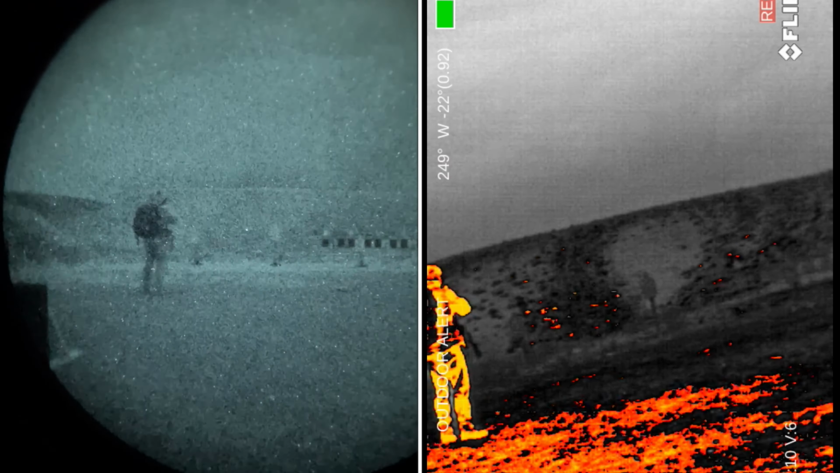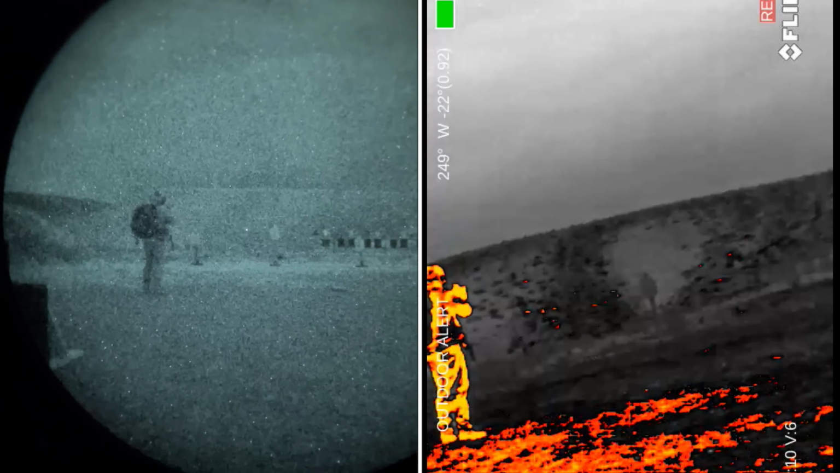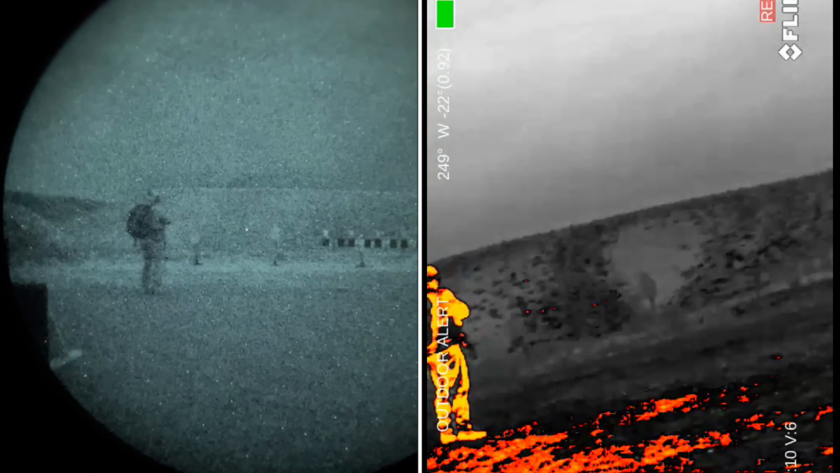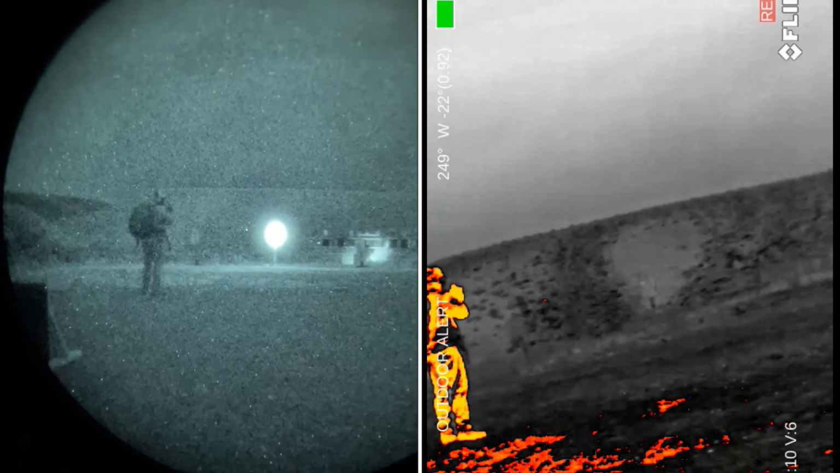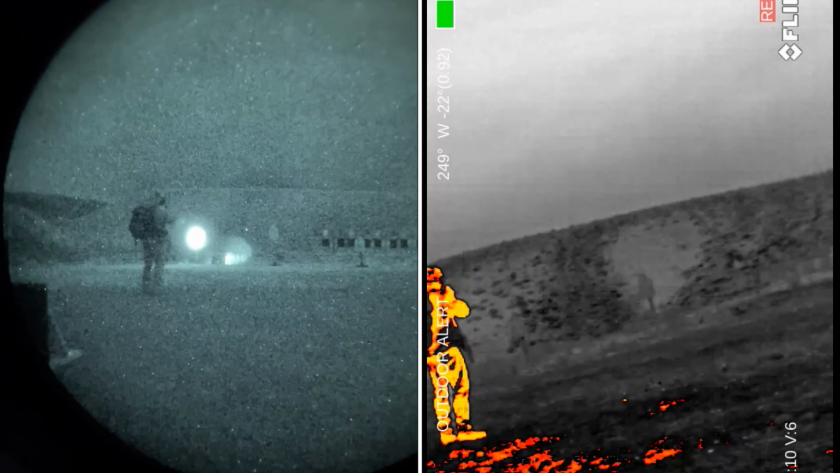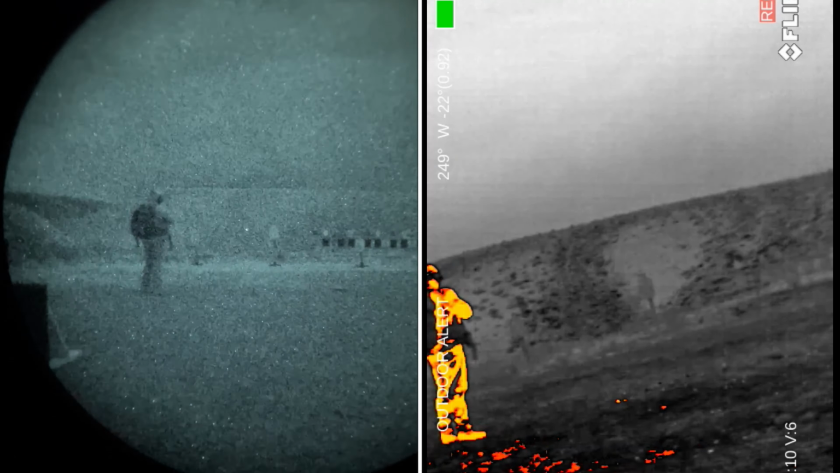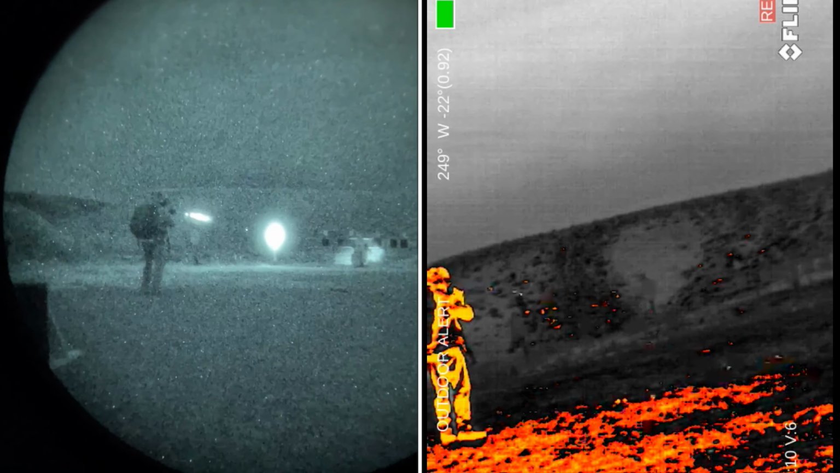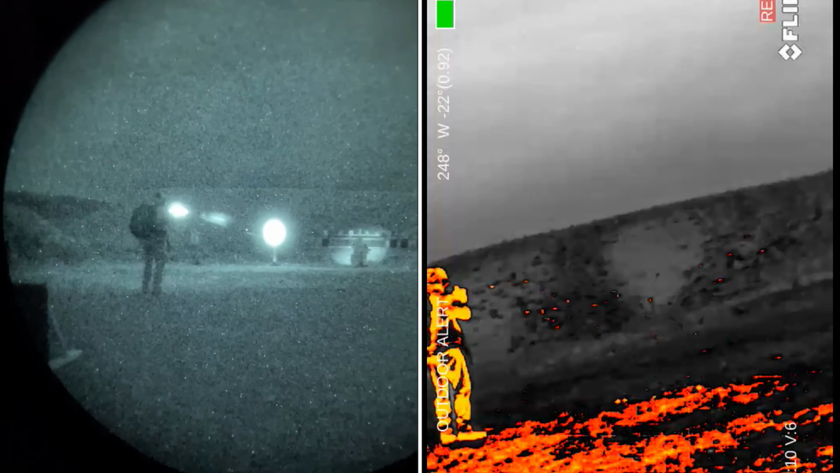So right here I'm trying to demonstrate the differences in the thermal. This is the outdoor alert mode, and you can see here my pants and my waffle top are just super orange, right? They're exhibiting a lot of the body heat from underneath. And what's happening here is because I'm towards the edge, you can see the ground kind of flare up in color.